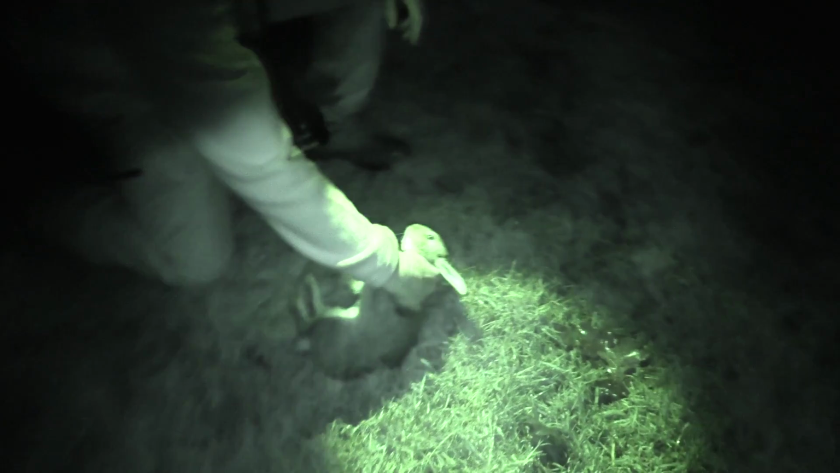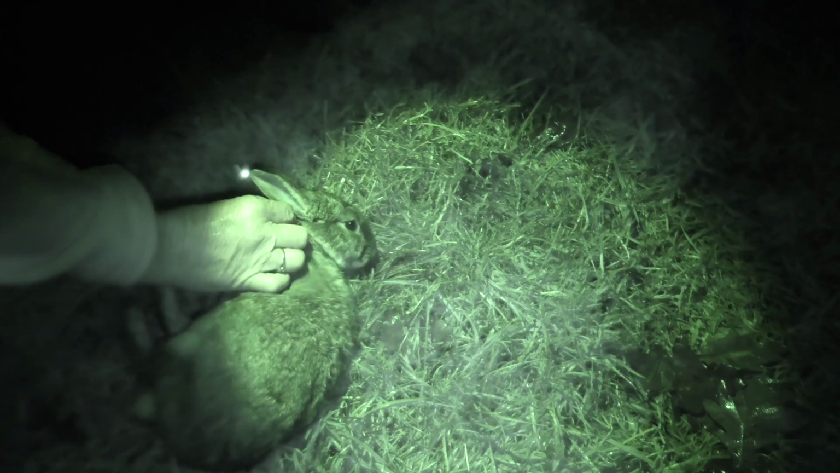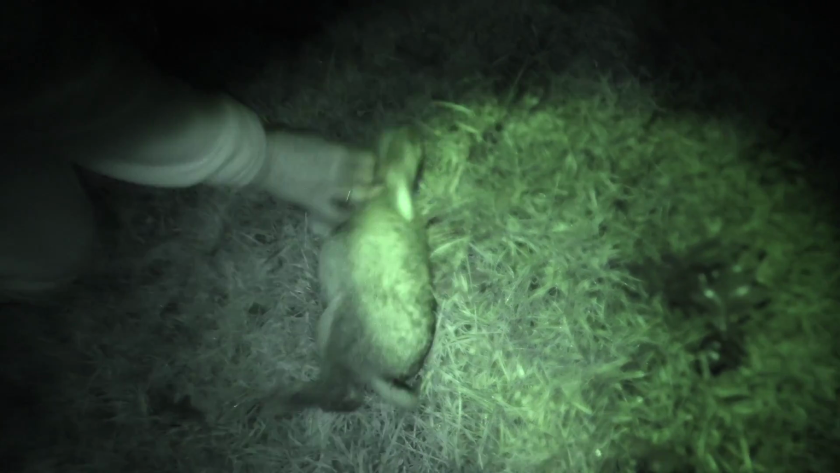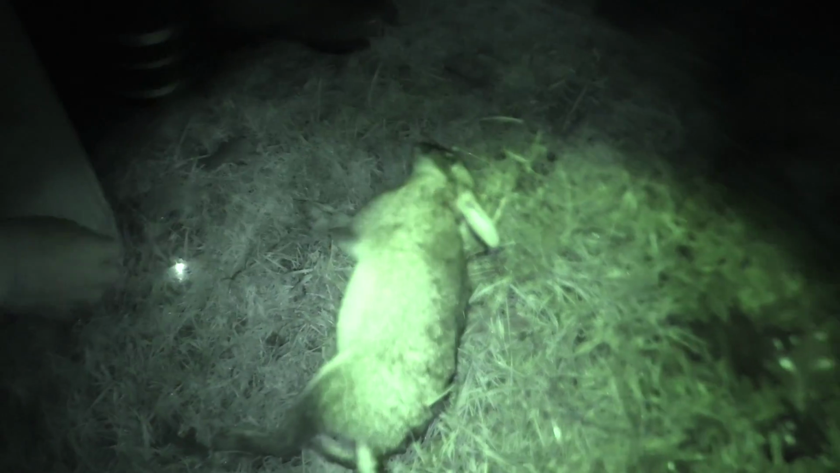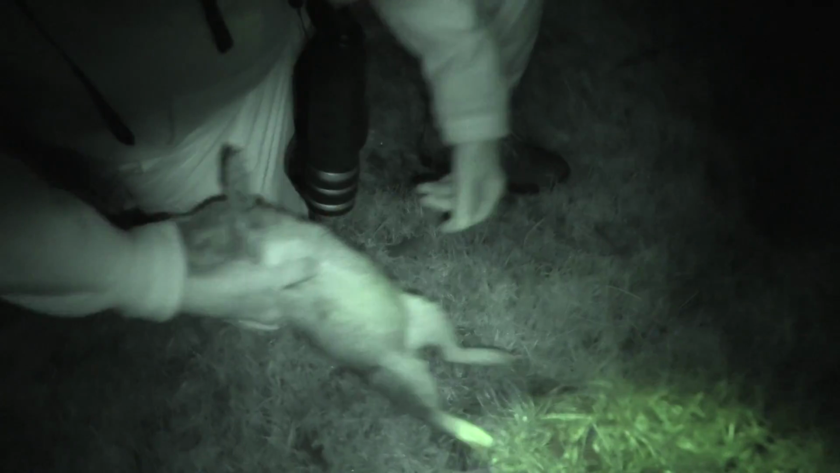And if you can see that, probably slightly high, but it's between the eye and the ear if you look at that plane, and it's through and through. As you see from the video, there's no worrying about being an instant kill. Get that out. Nice one. Pleased with that.